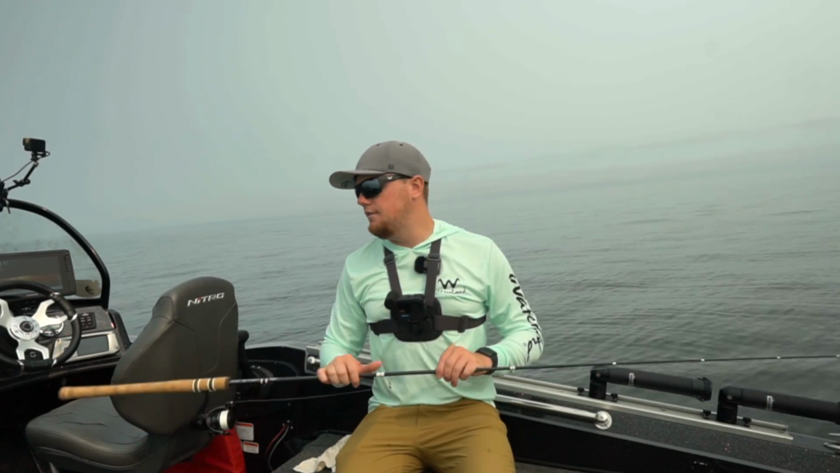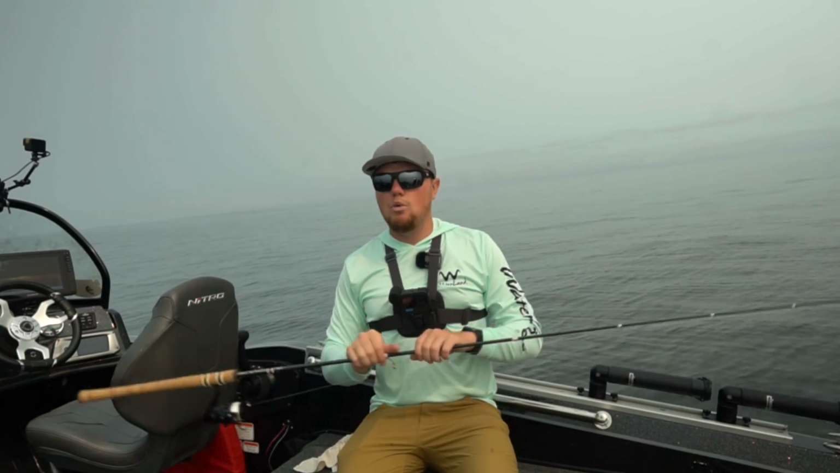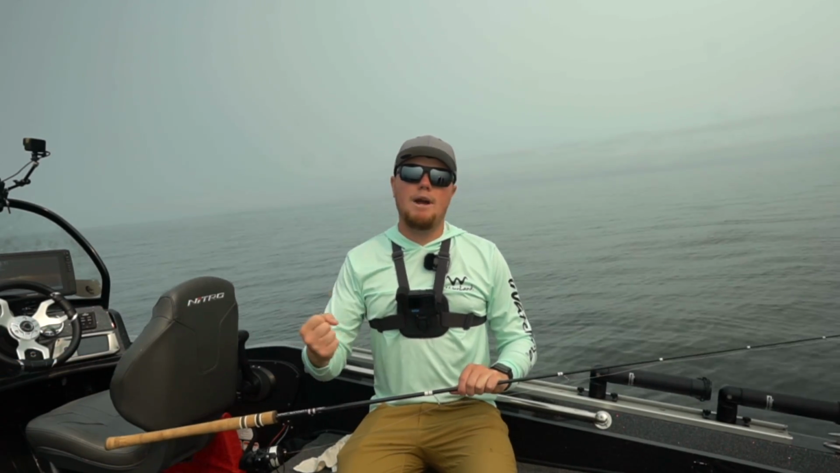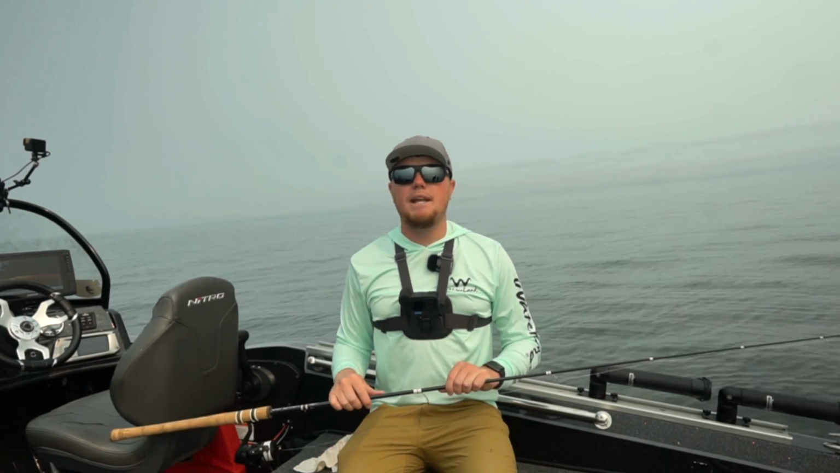Another super important feature to have on a good death jig rod is a super soft tip. You want that soft tip so that that fish can grab that bait and you can give yourself time before setting the hook without ripping that bait out of the fish's mouth.